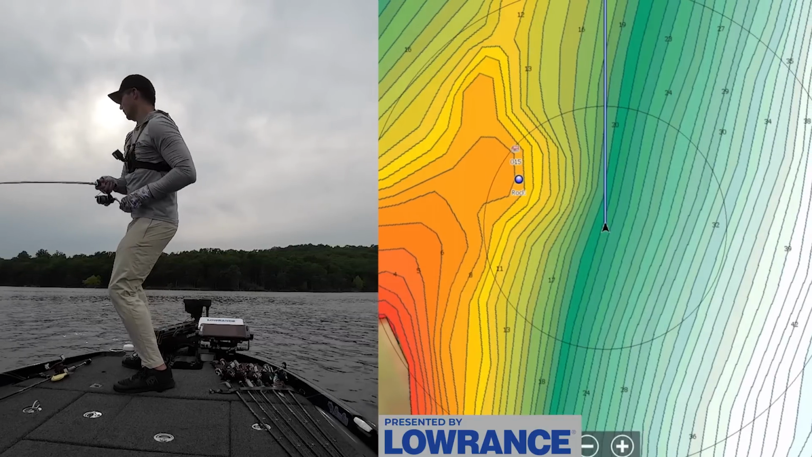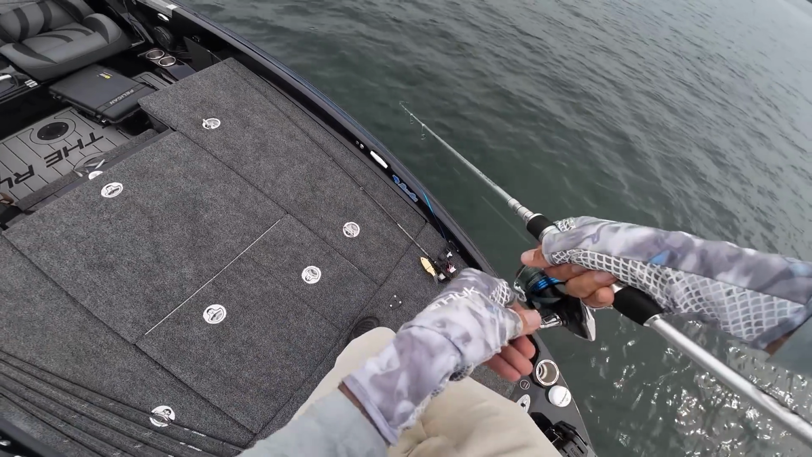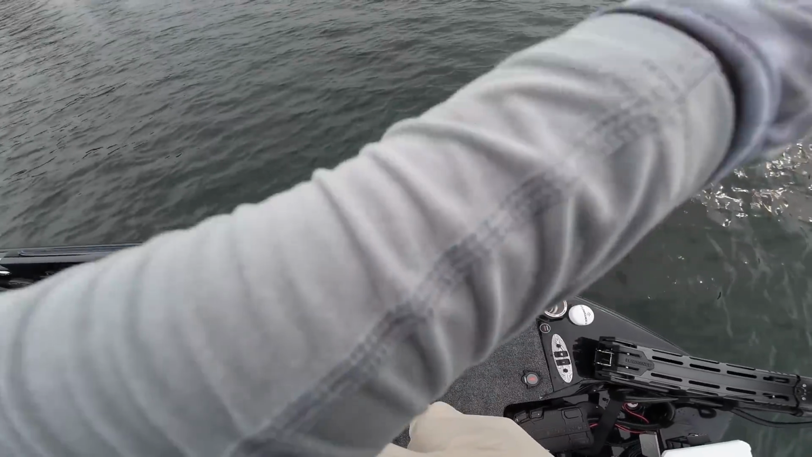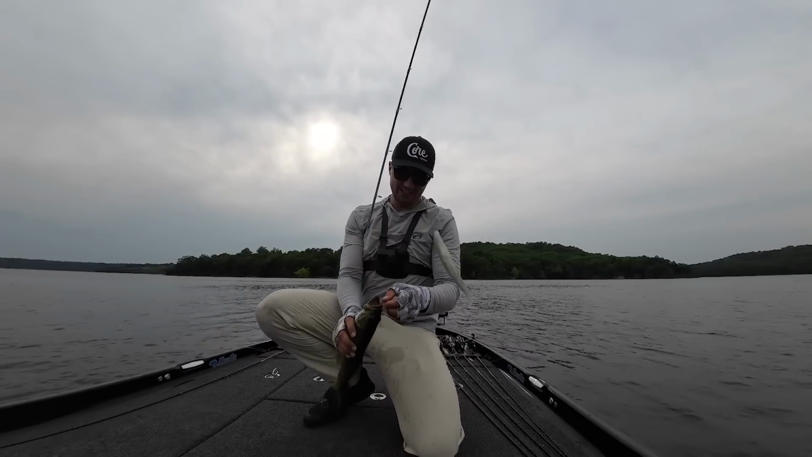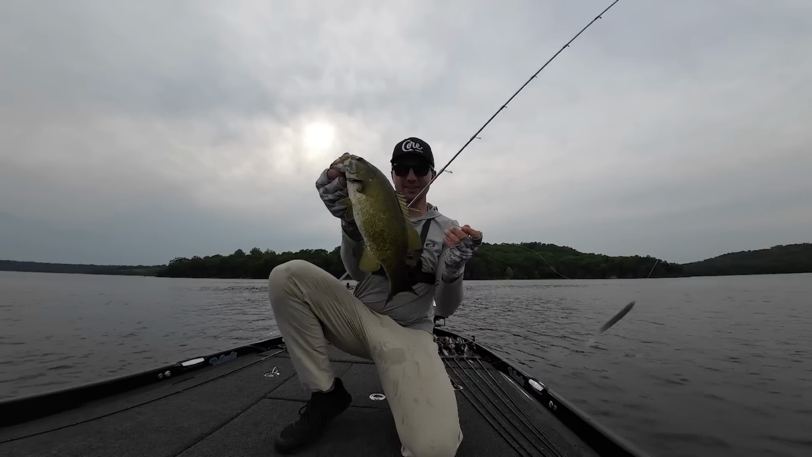Got him right here. Oh my gosh, good one. Oh, Smalley jumping on me, guys. That is awesome. He waked that thing right on the surface, right on this spot. Oh my goodness, that was so cool. Get up here, fish. That's a good Smalley too. Oh my gosh, he waked that thing. These Smalley are right on this rock pile, just throwing that Scamper Rig.